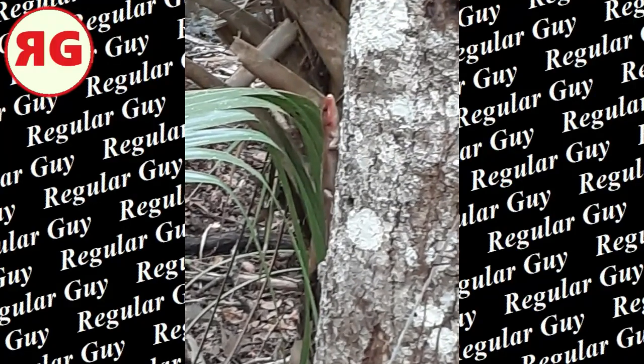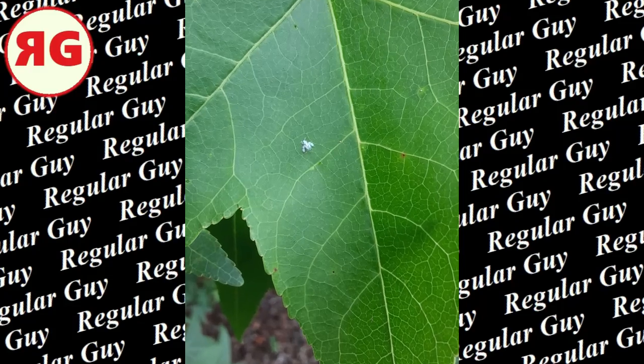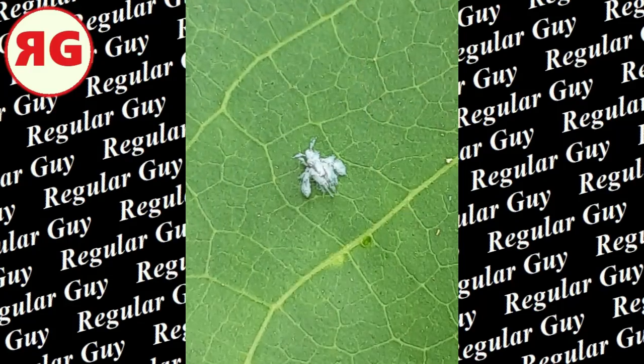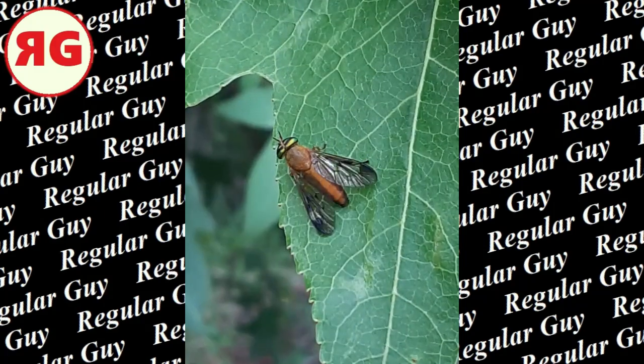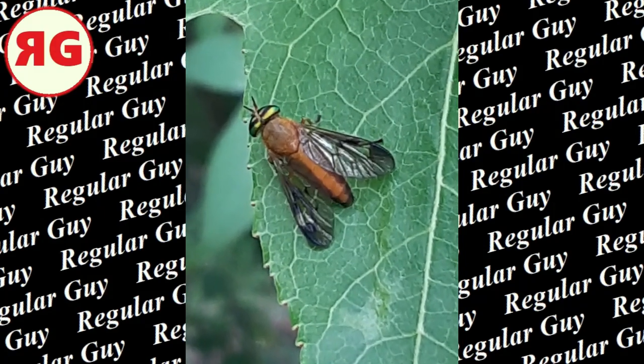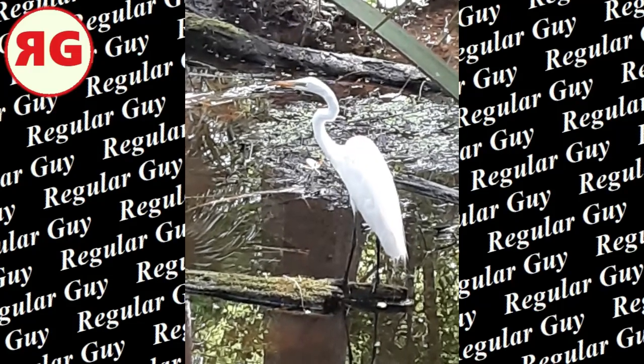Here's a gecko, kind of an orange one. I'd never seen this guy in the park. And look at this little tiny moth. This thing is so small. This is it zoomed in on the leaf. Never saw one before. Here's one of them biting horseflies. Don't like them dudes. There's another heron, I guess.